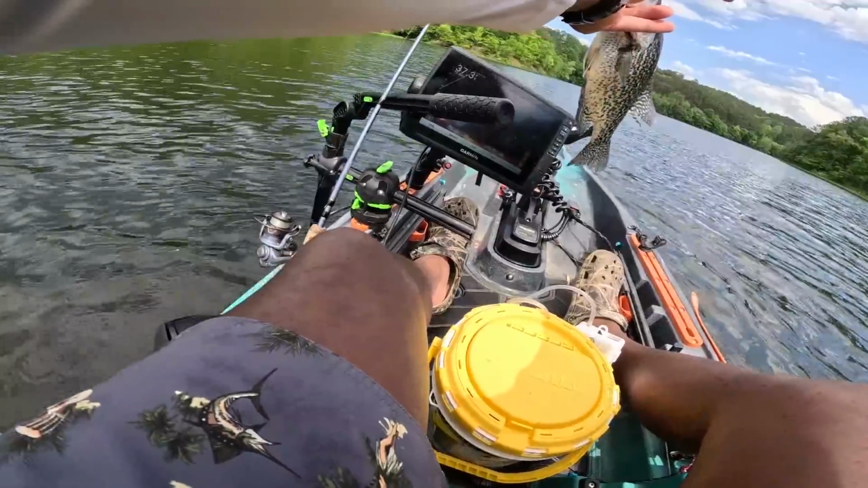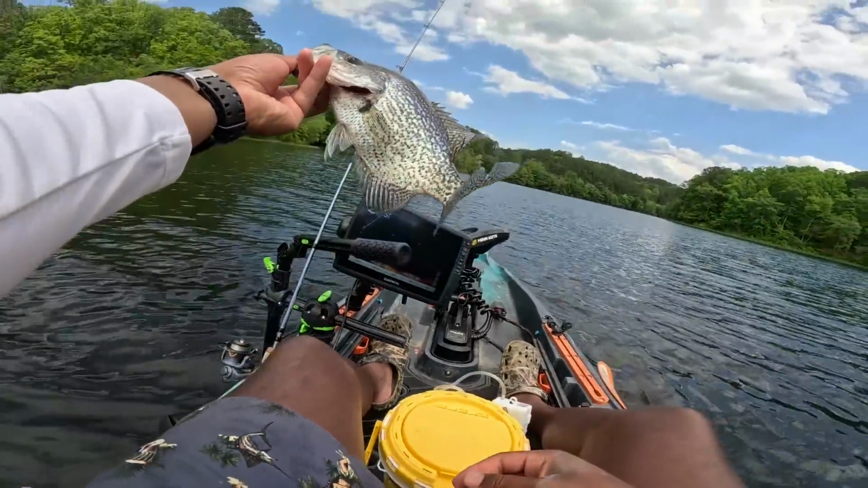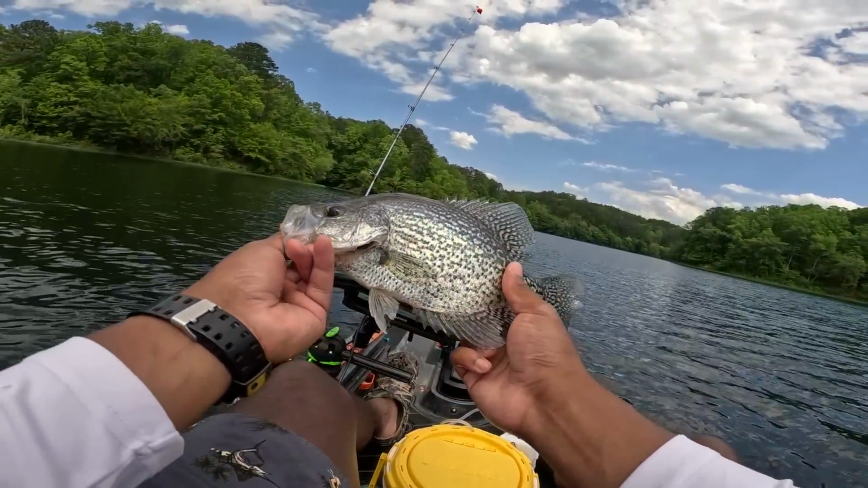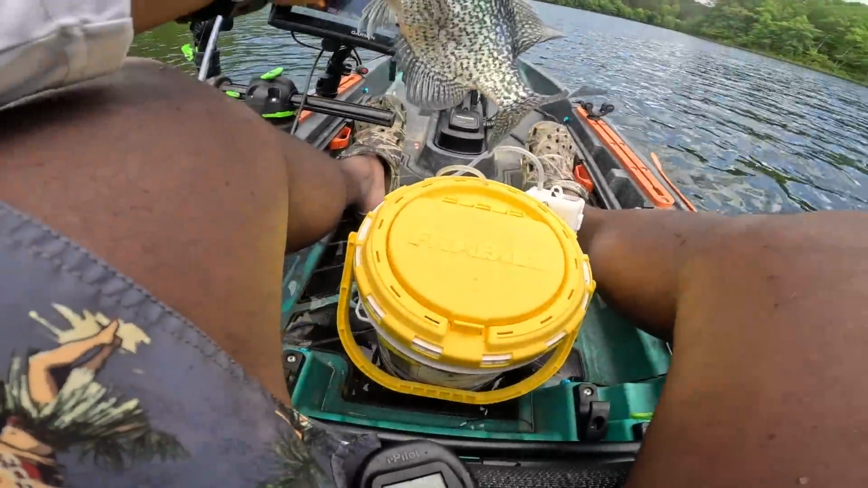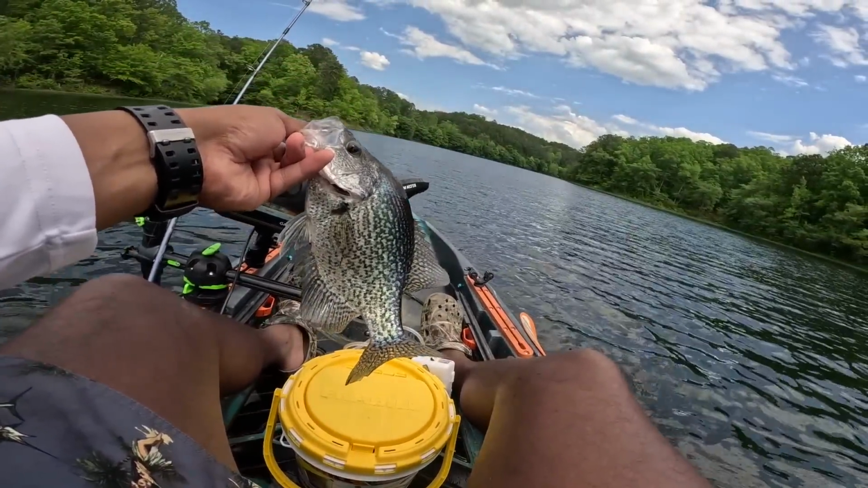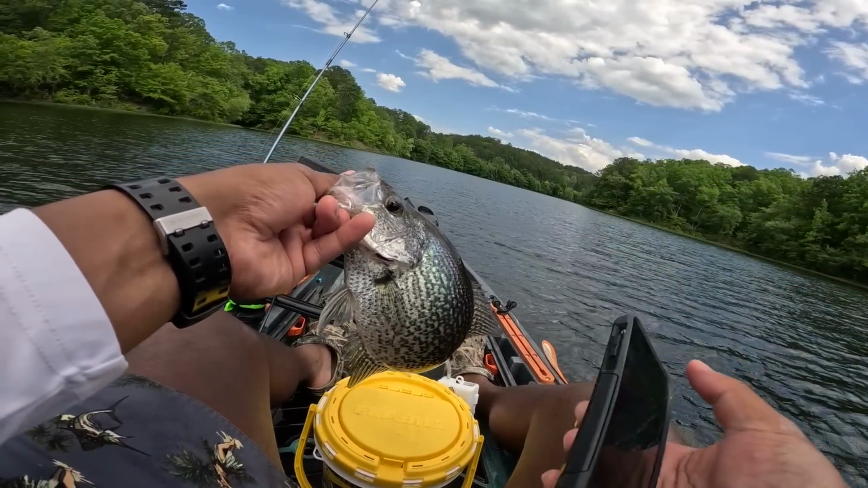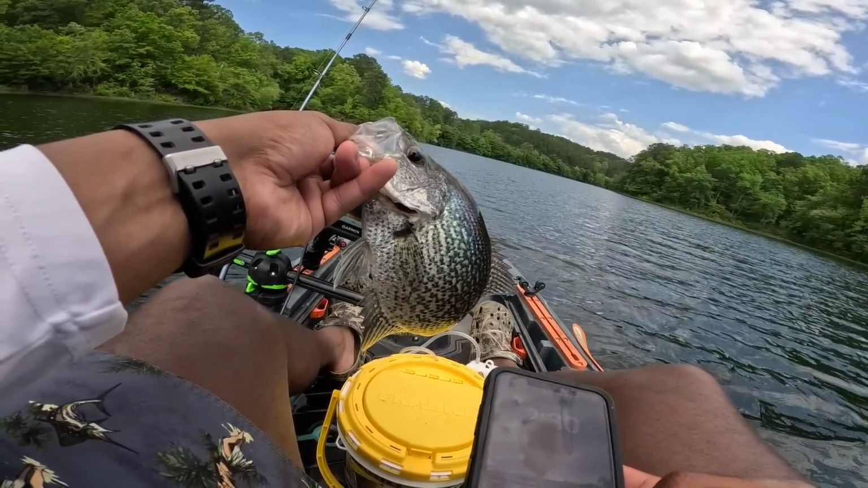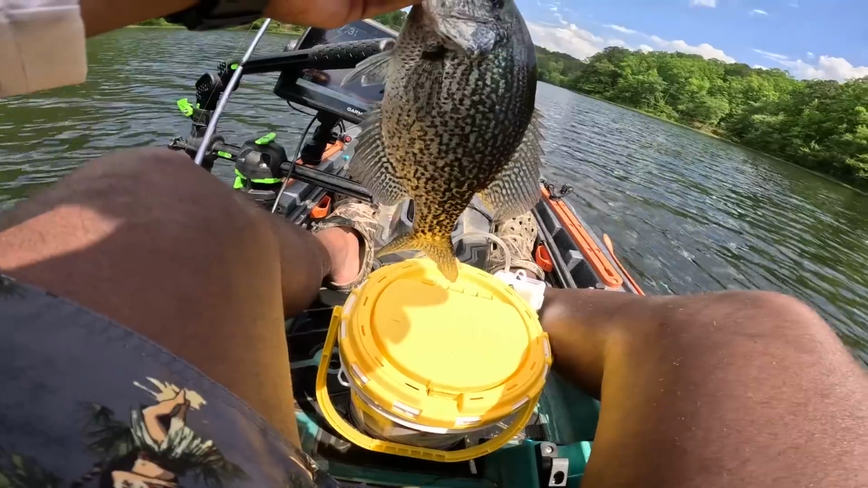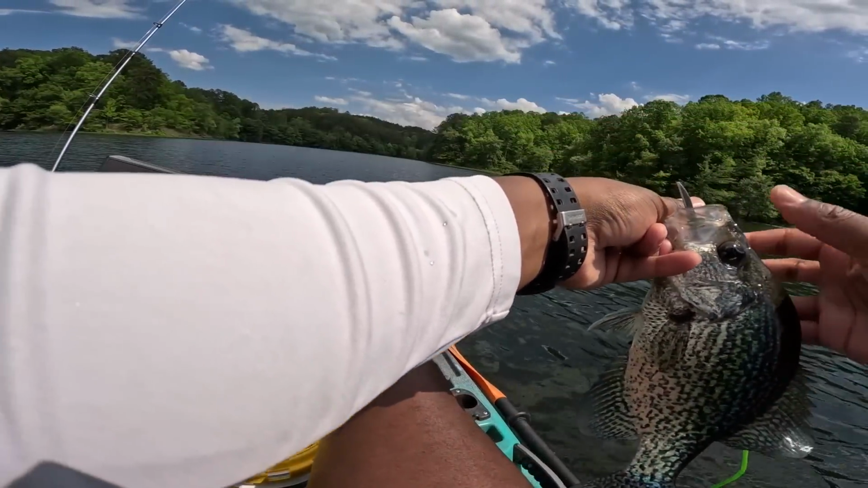Oh my gosh, look at that one. Talk about slab. Oh, minnow still alive. Look at that one. That is a slab. That'll make you not go fish the tournament. I'm gonna have some decisions to make. Slab. We got the live bait out here today. I'm cheating, I gotta admit it. All right, now that I've caught another one, I'm definitely gonna stay out here way longer than I should.